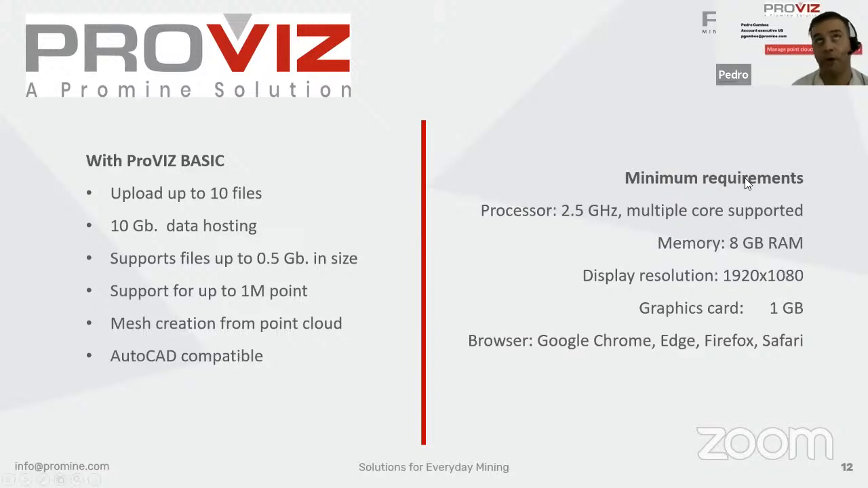The minimum requirements for your PC are basically any PC that can run any web browser. So it's a very light, easy requirement to accomplish. For example, the processor only needs to be at least 2.5 gigahertz, and it supports multi-core processors, dual core, quad cores. You need 8 gigabytes of RAM, a display resolution of 1920 by 1080, a graphics card of at least 1 gigabyte of internal memory, and we support Google Chrome, Microsoft Edge, Firefox, and Safari.